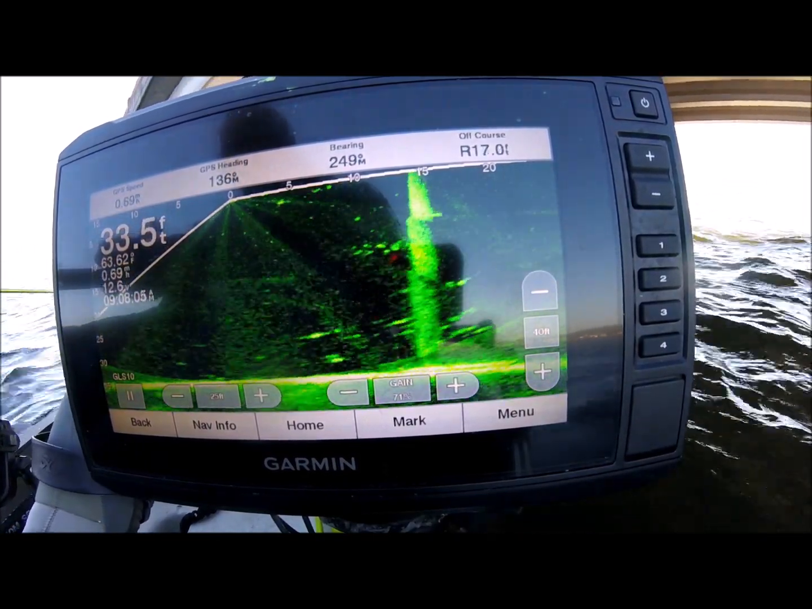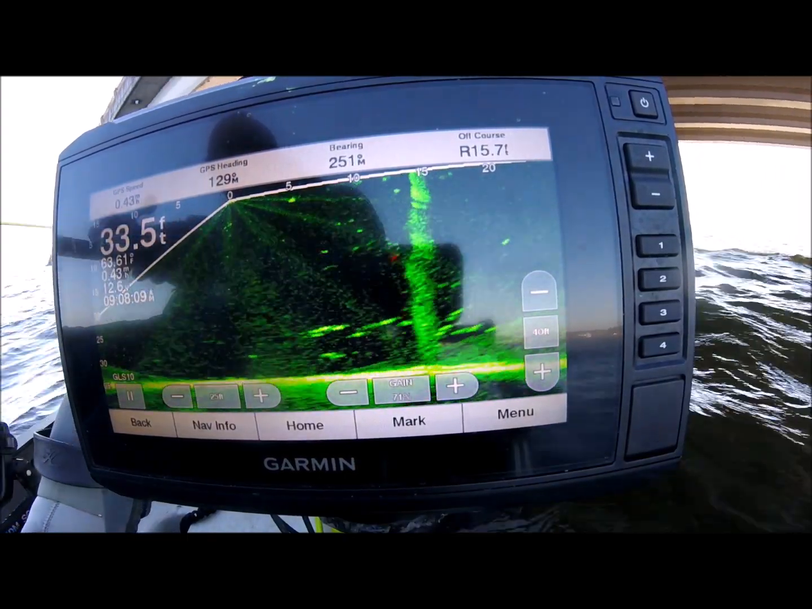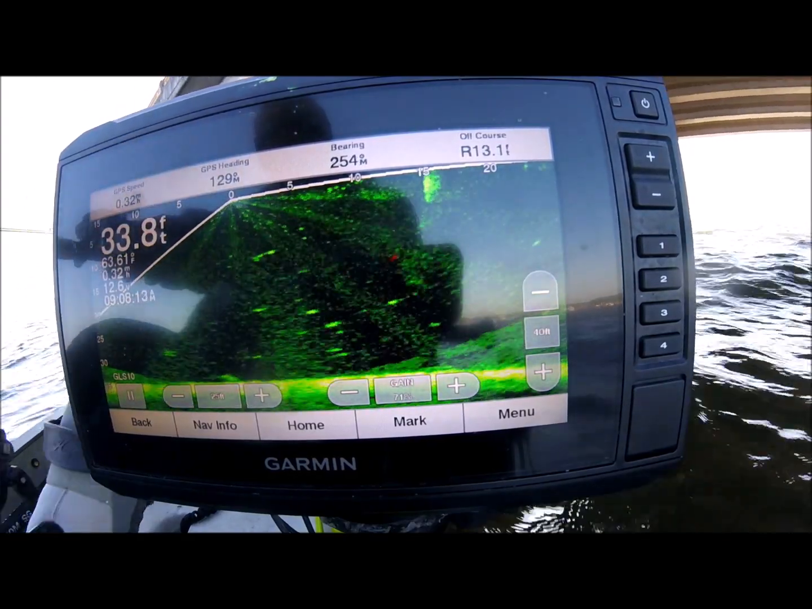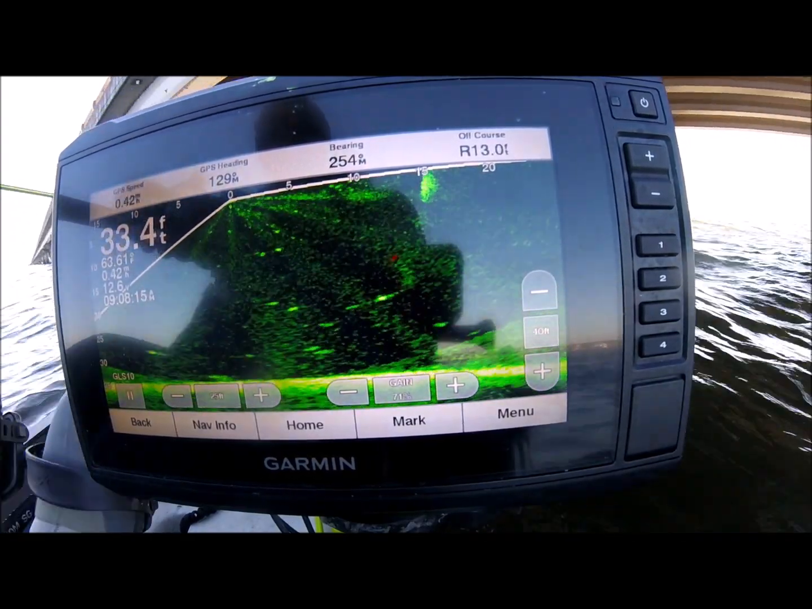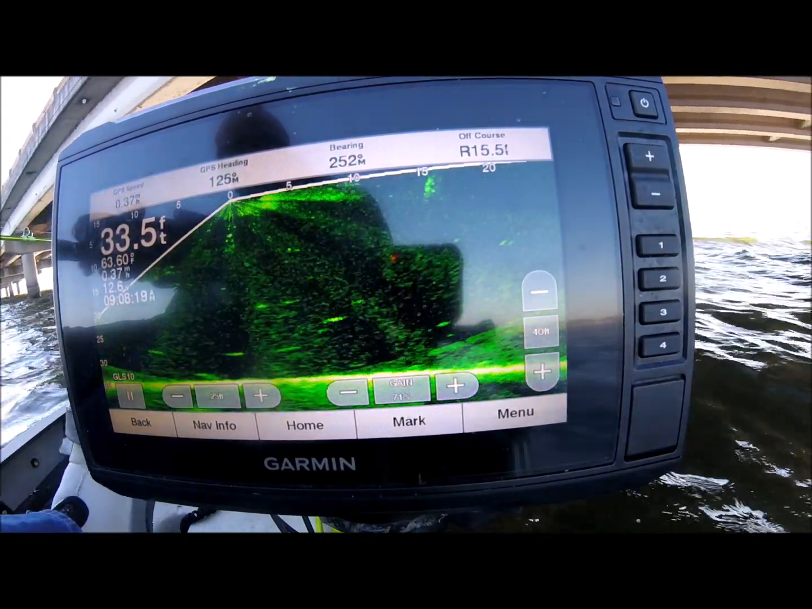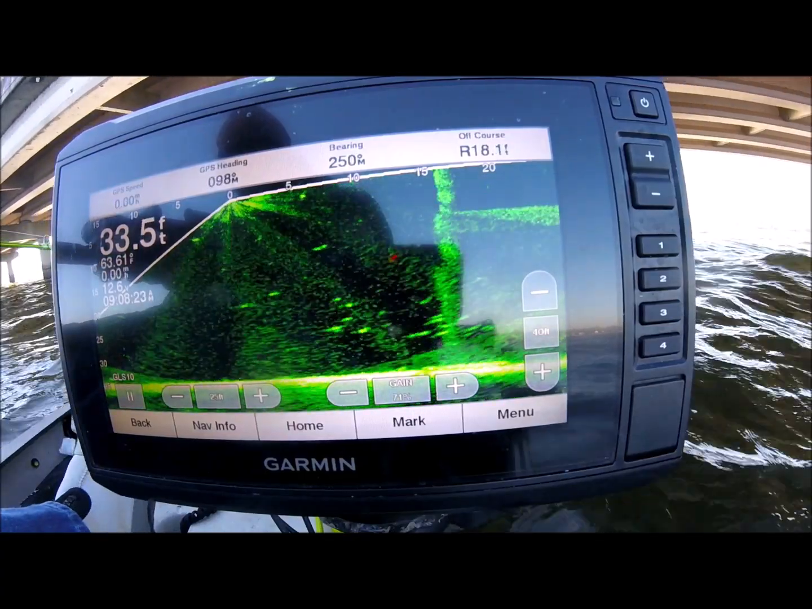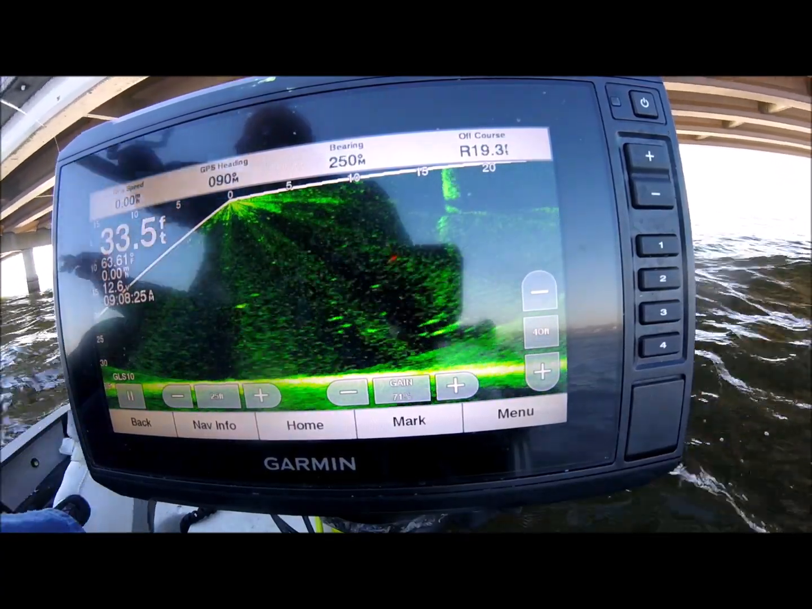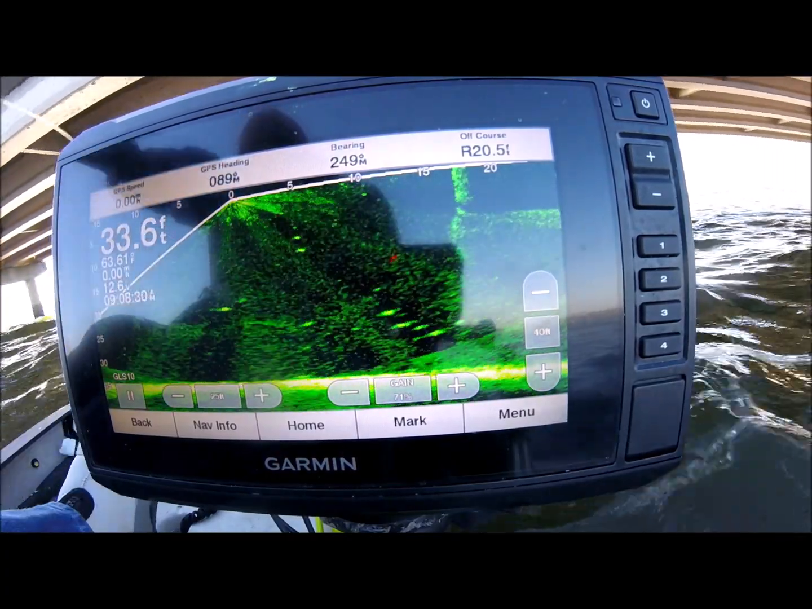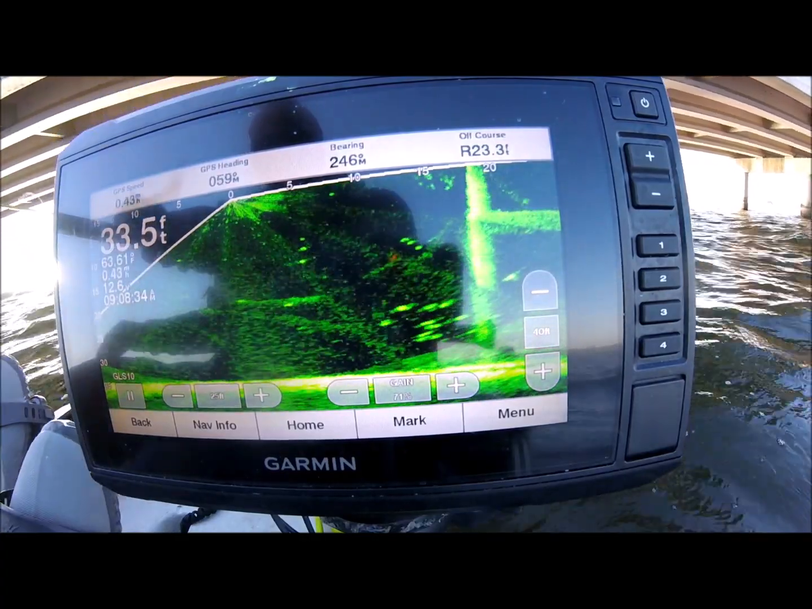See my jigs yet? Probably way up under the boat. I can't spot them. This wind won't let me do nothing. It might be tough to get y'all to see this hook set here, if I can find my jigs first. Let me try to redrop them. You can see them. Here they come. Now they're falling. That's them falling.